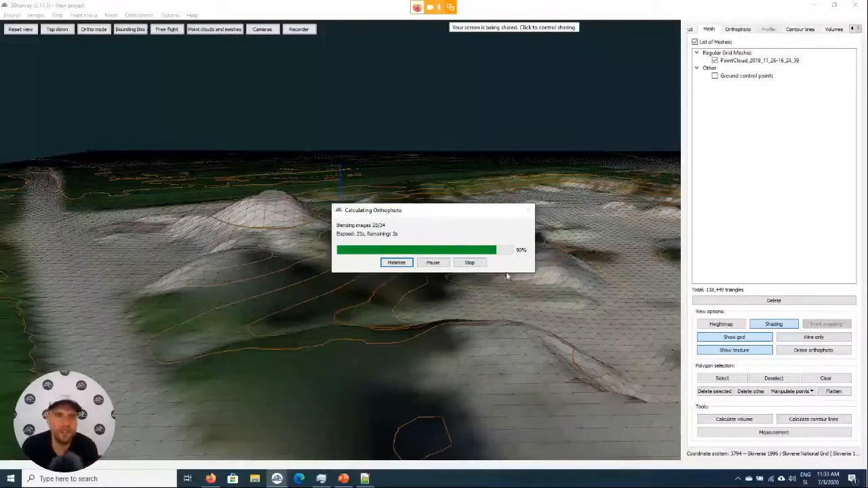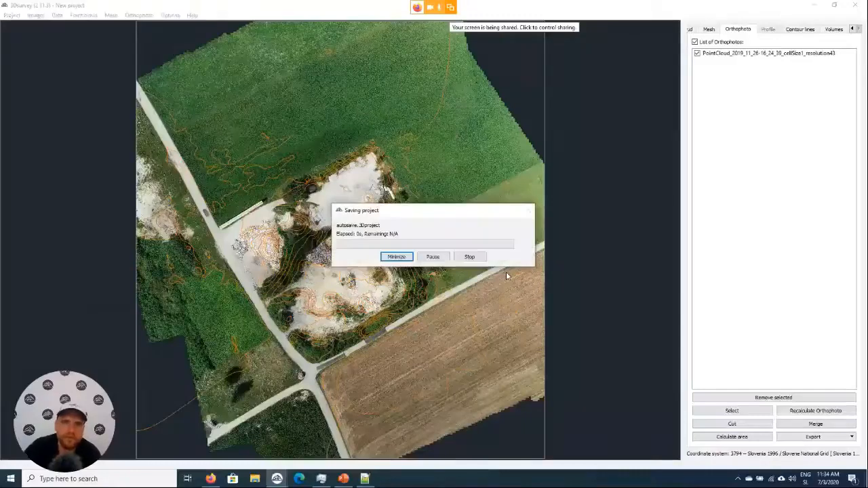In the first part, the images are reprojected onto the digital terrain model, and then they are also color corrected, in order to get a result that will look like one picture. Okay, now the process is also saving the result.